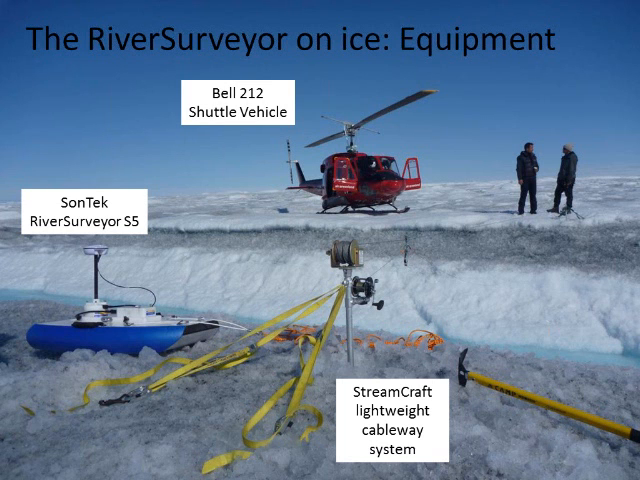So here, let's talk about the actual equipment used. I talked about the helicopter already, just to get the researchers out to the site and from one side of the stream to the other. This is the Streamcraft cableway system that was developed. I have a few other photographs a little bit later, but basically it is a system that's anchored on the ice, and then that is used to pulley the system from one side of the stream to the other in a very controlled and very nice manner.